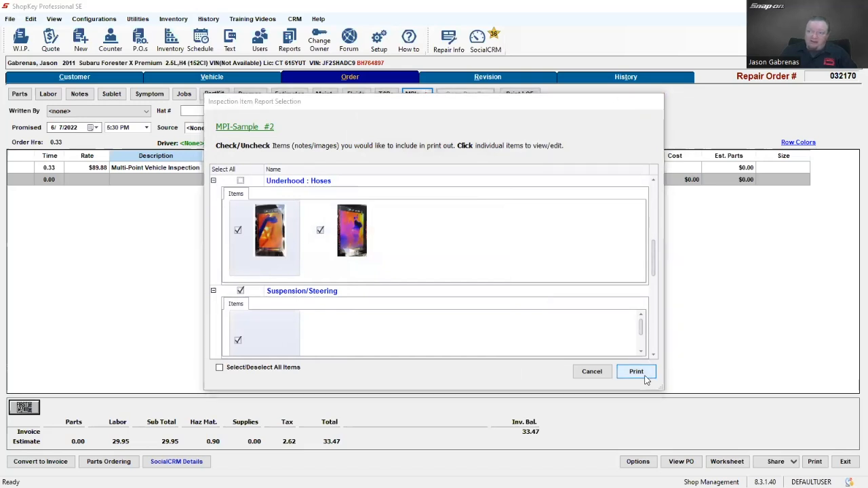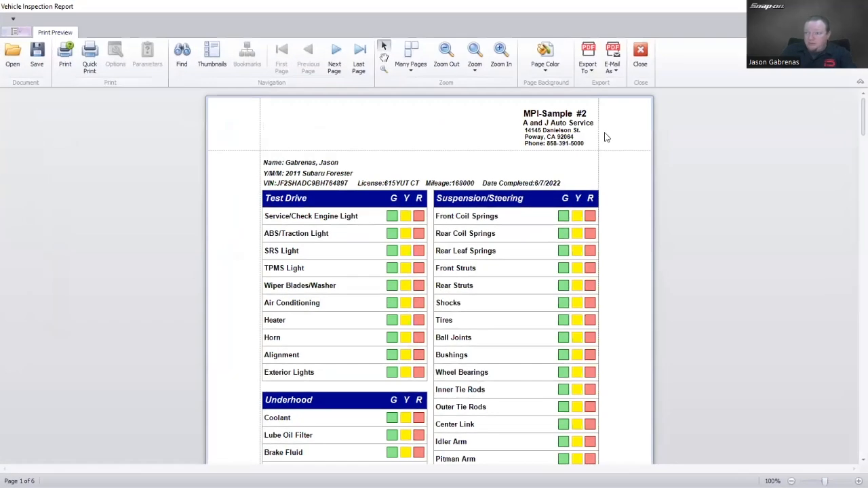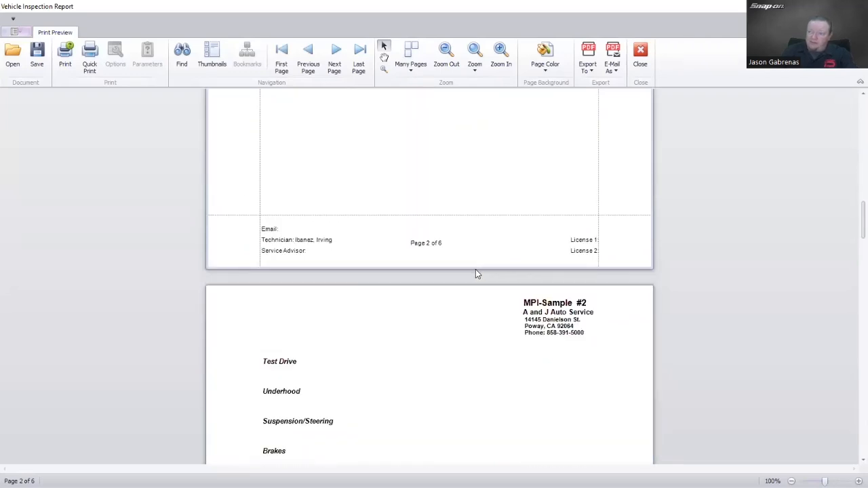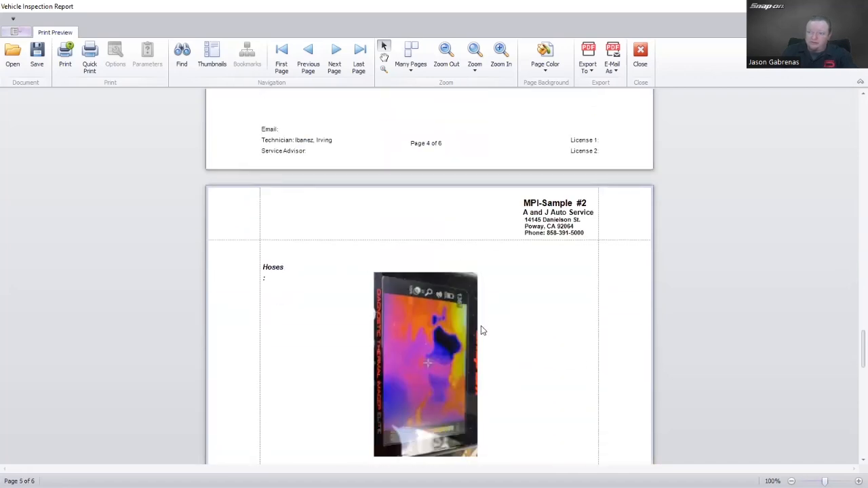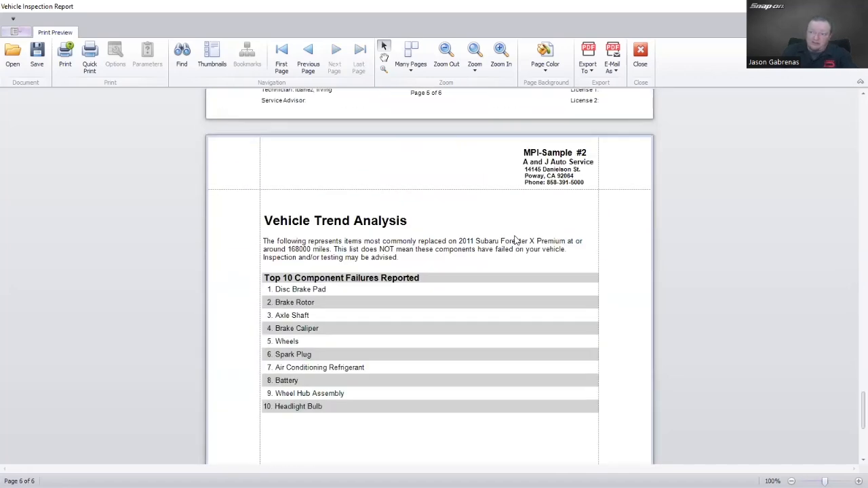Now, if I were to print this out and give this to a customer, it's going to open in another window. But if I were to open this up for a customer, you can see you get your green, yellow, and red. I didn't check most of the things off just because I was doing this real quick today. But if you do have any attached images, you can come down here and it'll show you, okay, coolant, there we go. Hoses, there we go. Hoses, also, there we go. So we can see the different pictures and how they're attached to it.